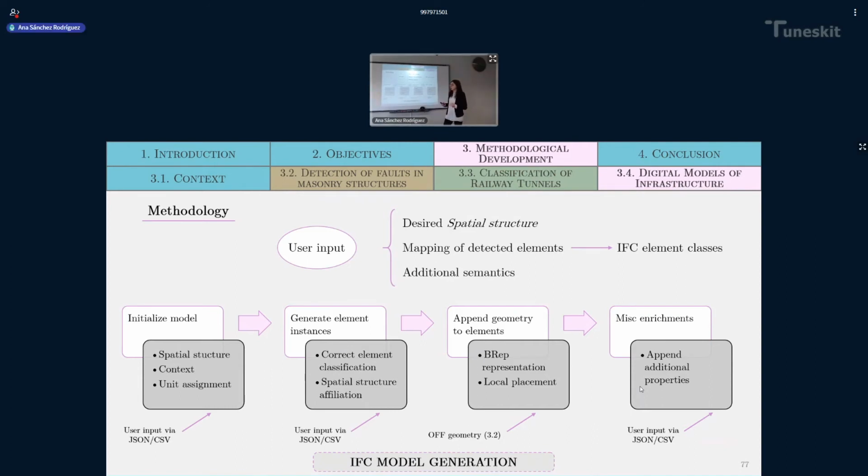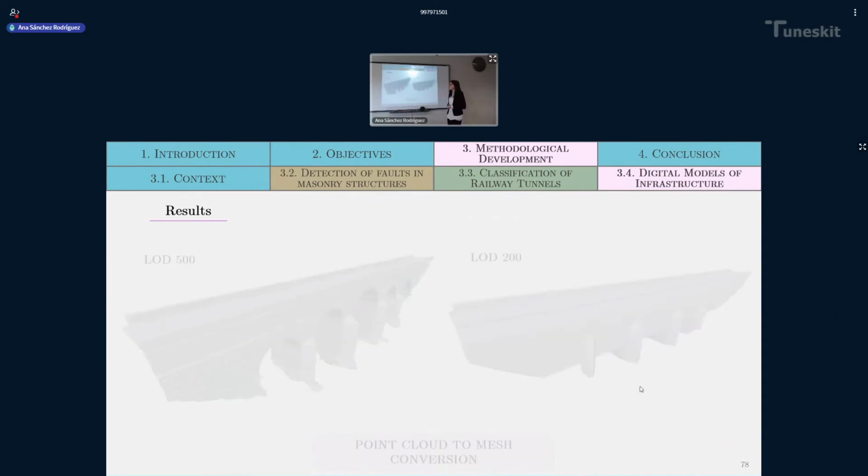After applying this, we obtained models in the format of the schema IFC 4.2, that was the latest release at the time of the publication of this paper. We have tested these models in different platforms, and all of them appear to open the model and to be able to work with it.